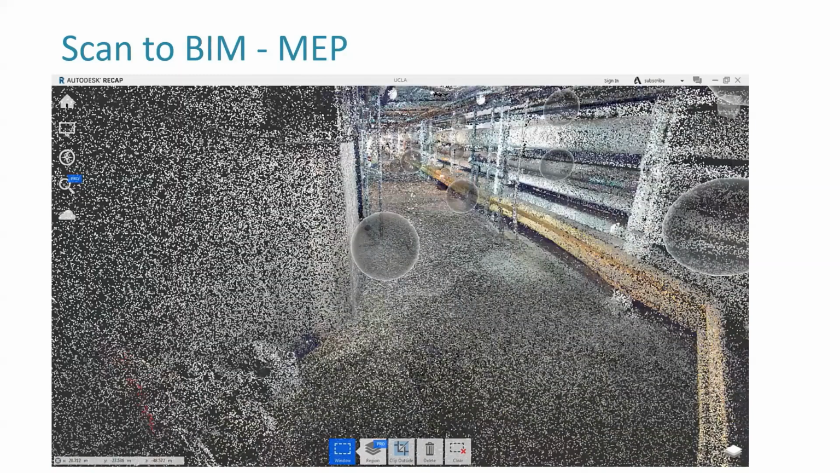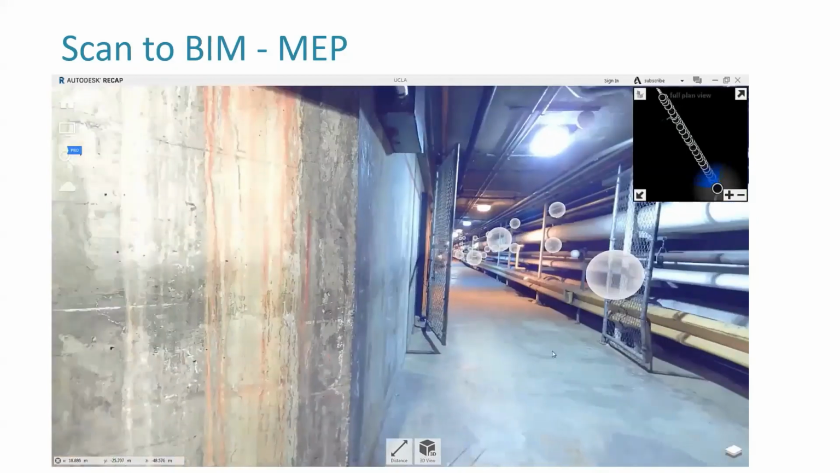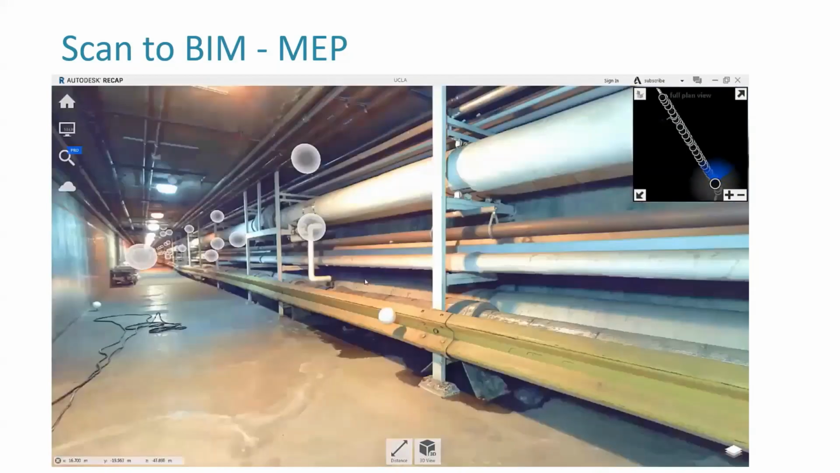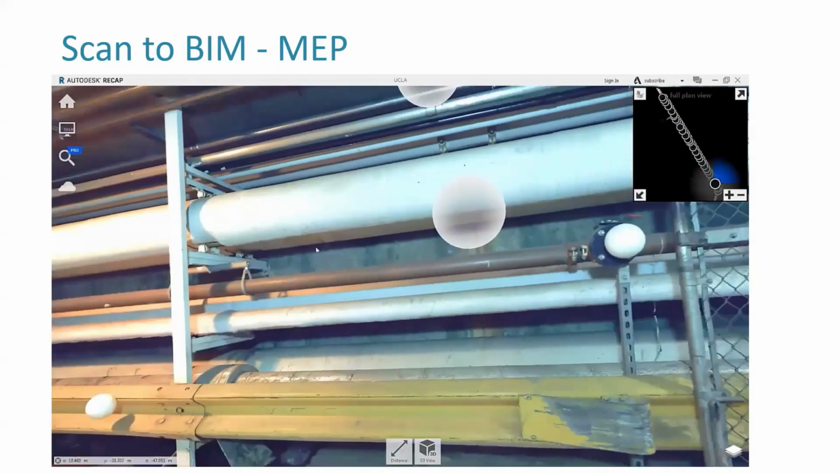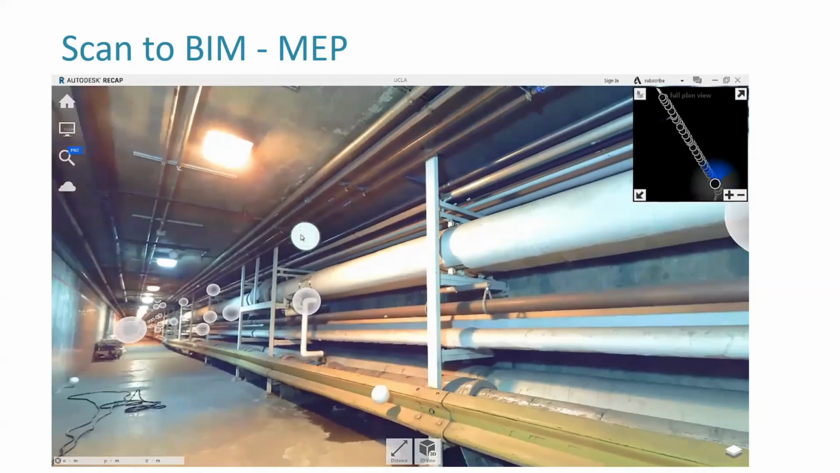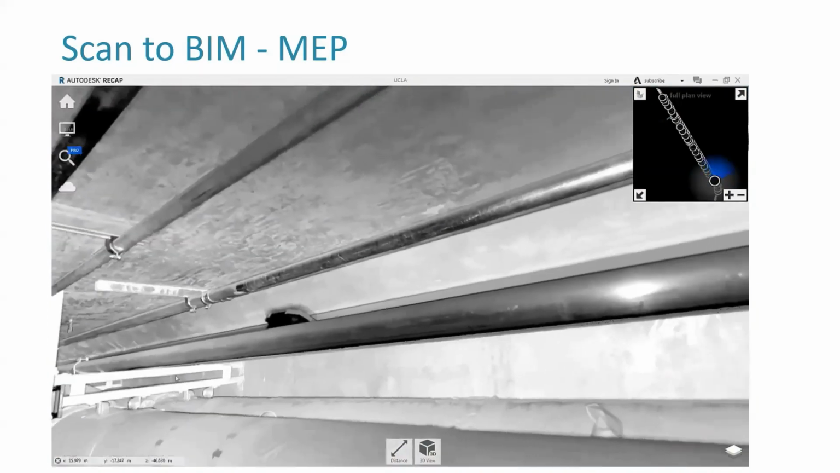So we scanned part of the project in color and black and white. You can actually mix color and black and white to have a combination. You can see that where the spheres are, that's where our scanner head location was. Why are we mixing the elevations? The reason is because we want to get great coverage of those pipes.